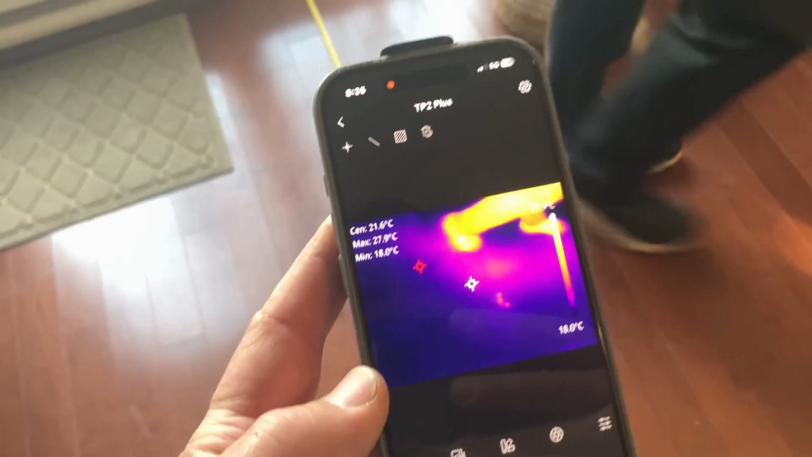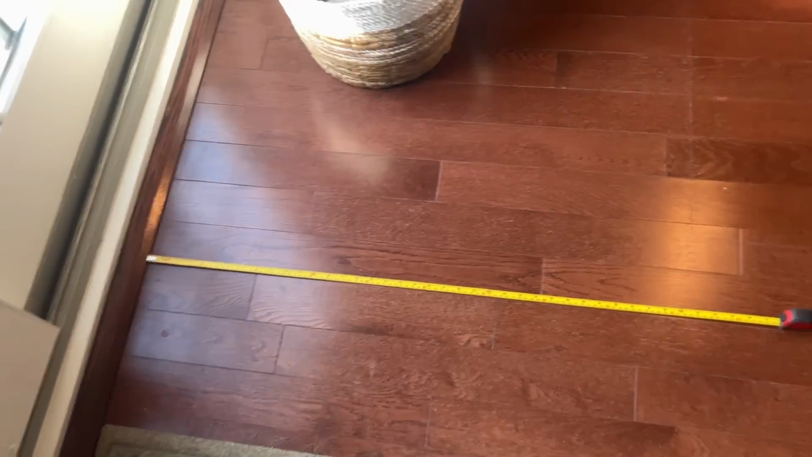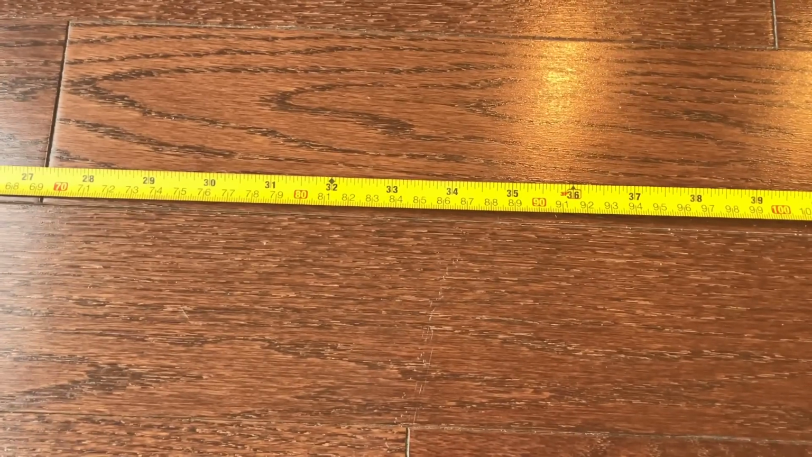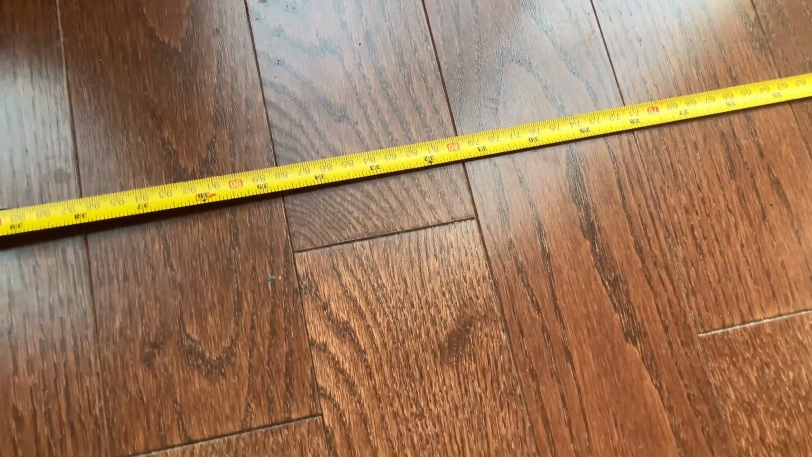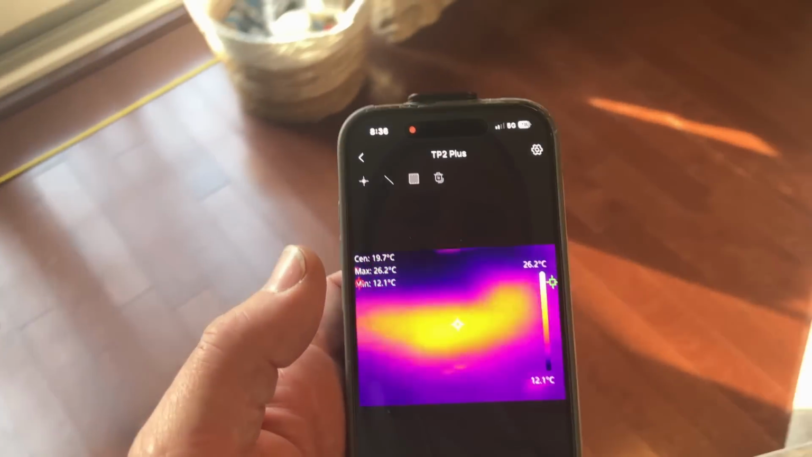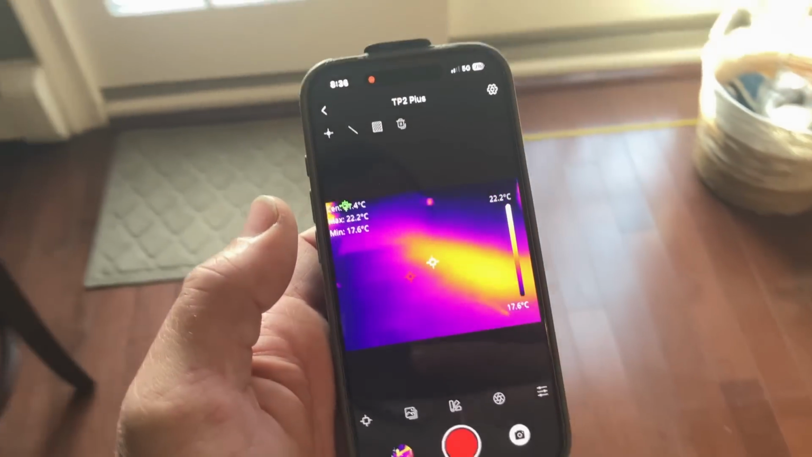The center of this heat mass from the sliding French doors is 34 inches, and off the mantle, 30.5, which is the center line right there. That puts us right there. It does seem a little far-fetched, but it does loop there.